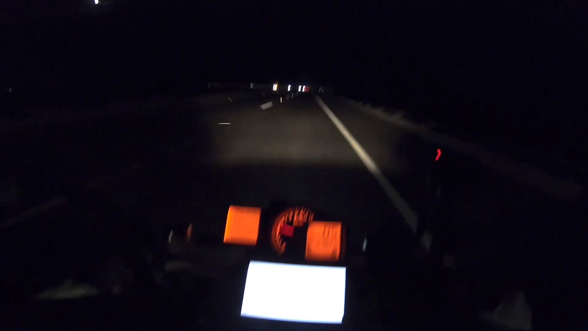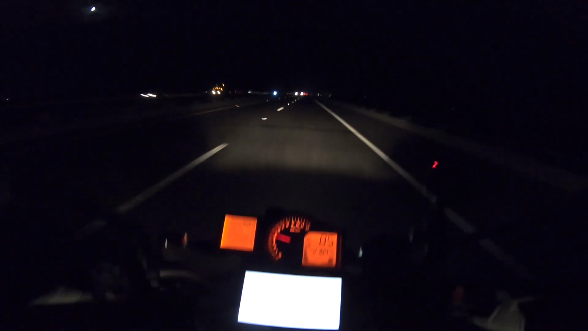So the only reason that I passed those guys up was because that car was kind of facing the car in front of them and I didn't want her to cut me off.